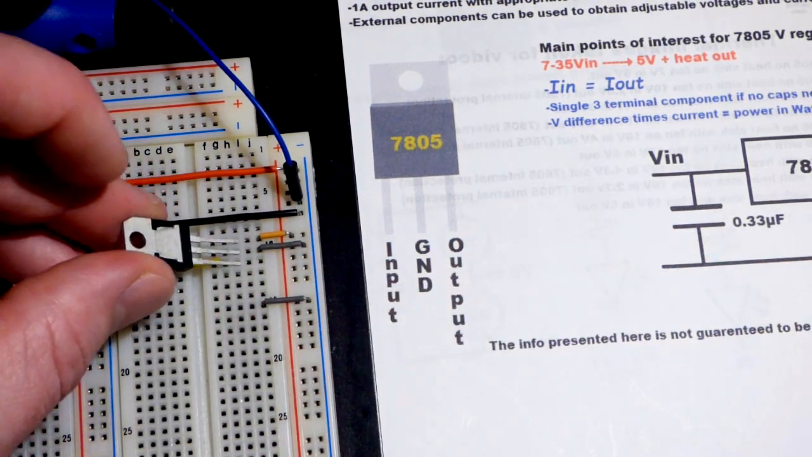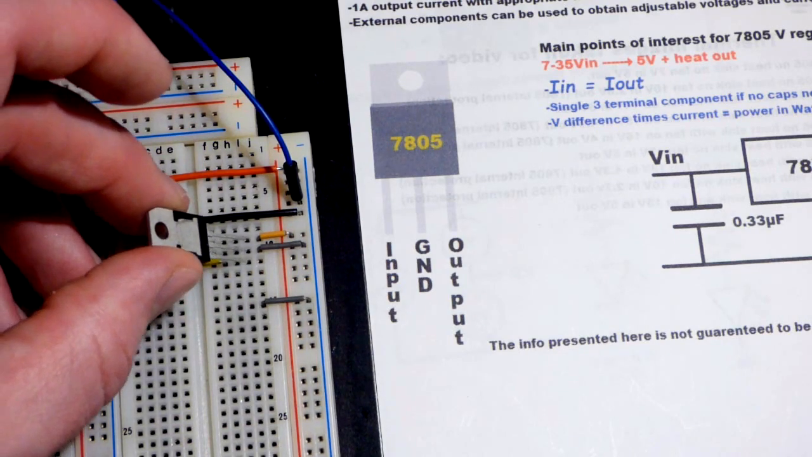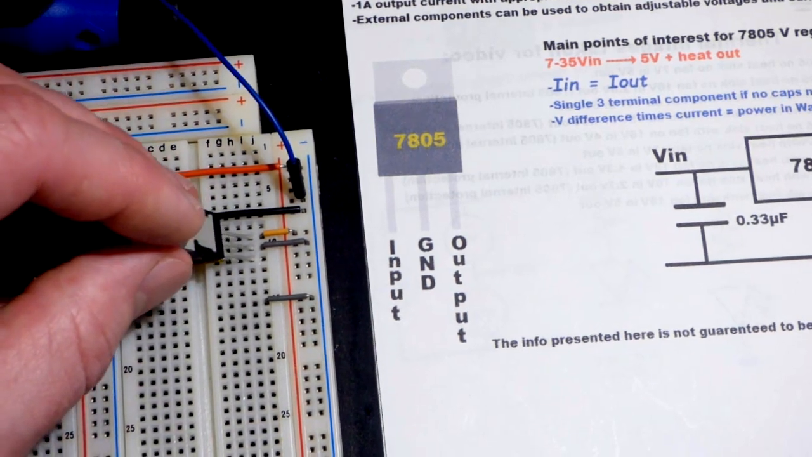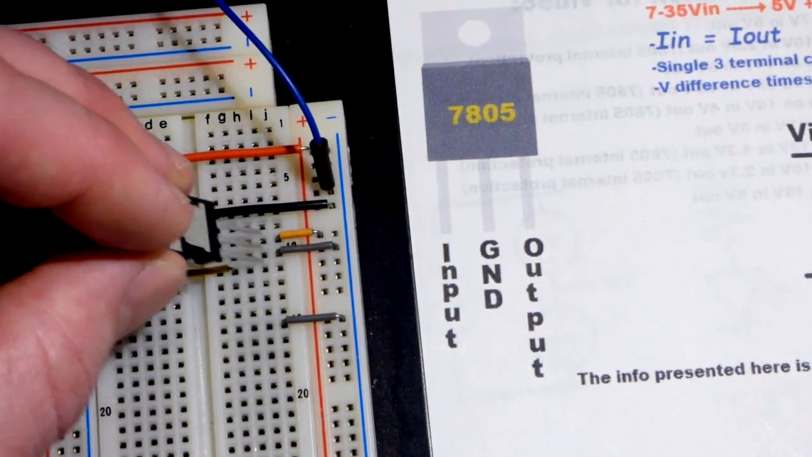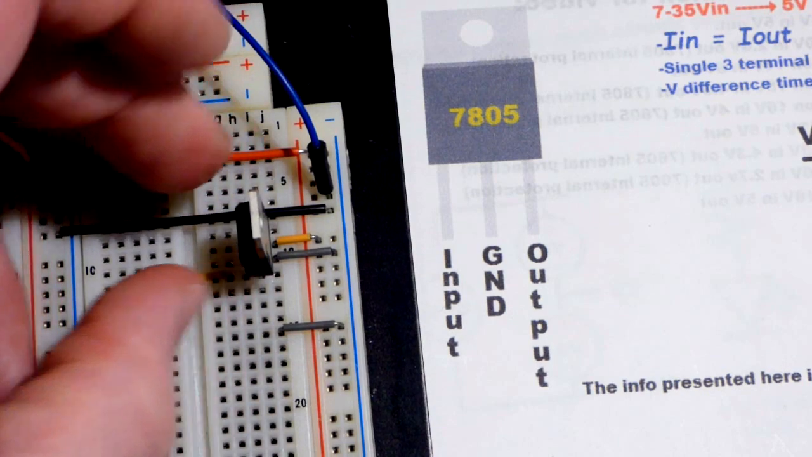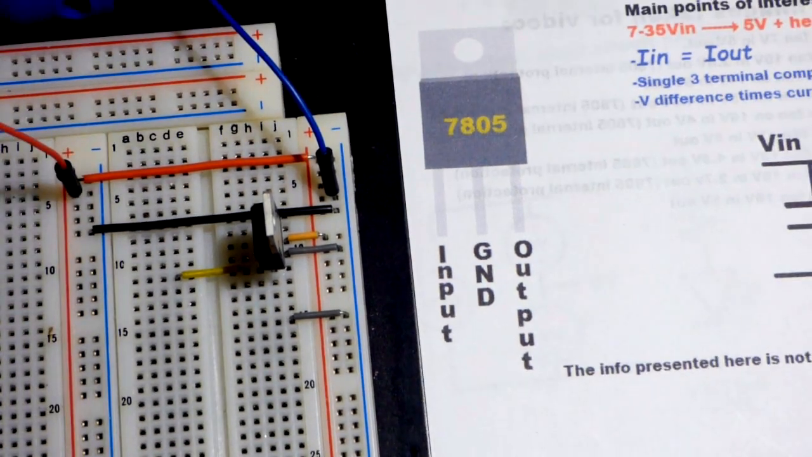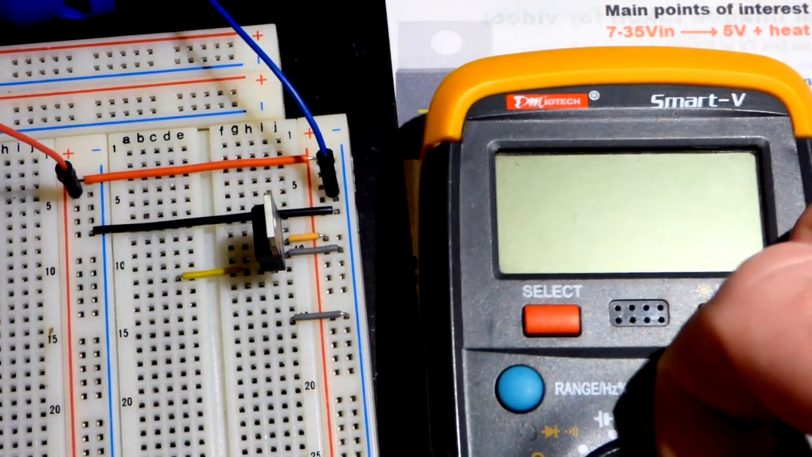So one thing you'll notice, you can add a heat sink. So you can add more metal to this so that it will cool off better. And I'll talk a little bit about that coming up. But make sure you can see that I'm inserting that. Pretty straightforward. There we go. So output down at the bottom there. Now, let's see. There we go. You can see the whole meter.